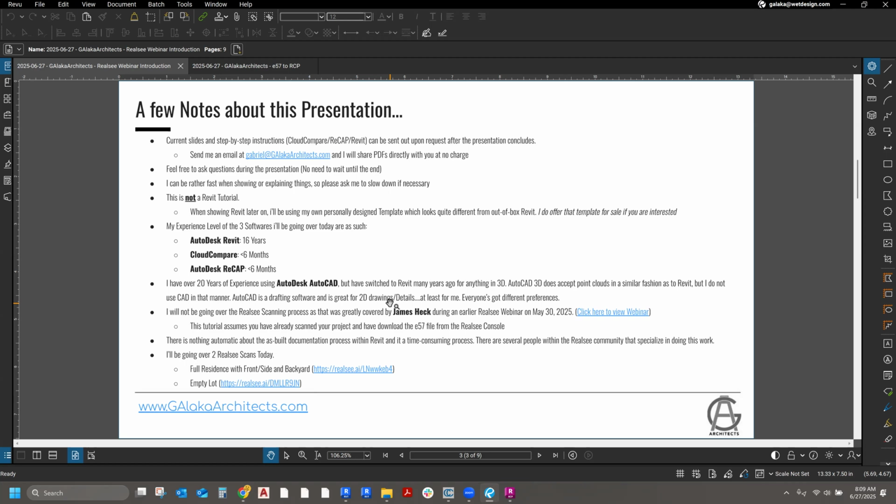One thing to point out is that there's nothing really automatic about the as-built documentation process in Revit, and it is a time-consuming process. Even within the WhatsApp community on Realsee, there's a whole bunch of people who specialize in this kind of work, because there's a high demand for getting as-built conditions. A lot of people do some really, really good work that you can see within the WhatsApp group. So I'm not the only one that does this, but I'm just going to show you how I do it. Everyone's got their own process, but hopefully everyone can learn a little something from today.